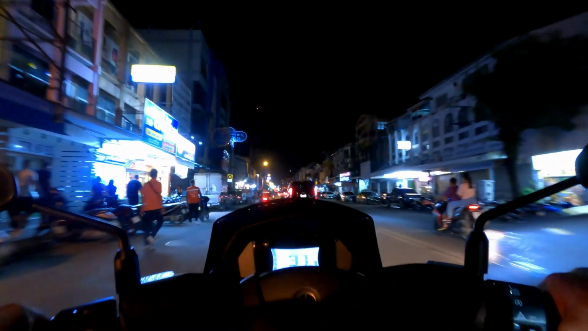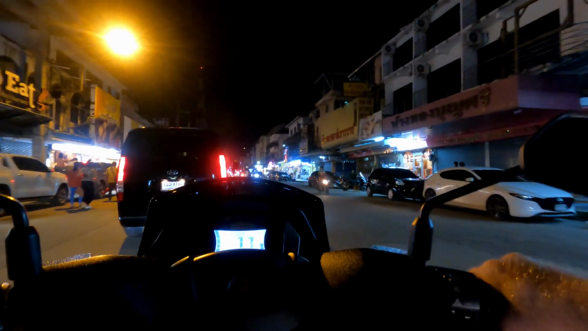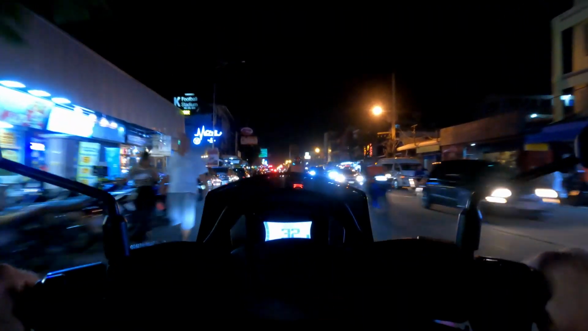I got insurance on my bike. It's no big deal if it stops me. I got everything I need, but it's just a pain. Sometimes they set up checkpoints and they'll give you fines. They'll say you don't have a helmet on and write you a ticket even though you clearly have a helmet on. You have no light. I personally have never had a problem with it.